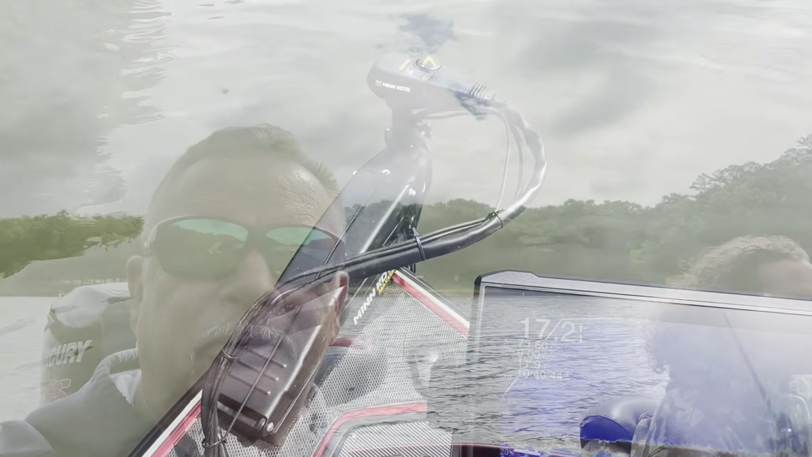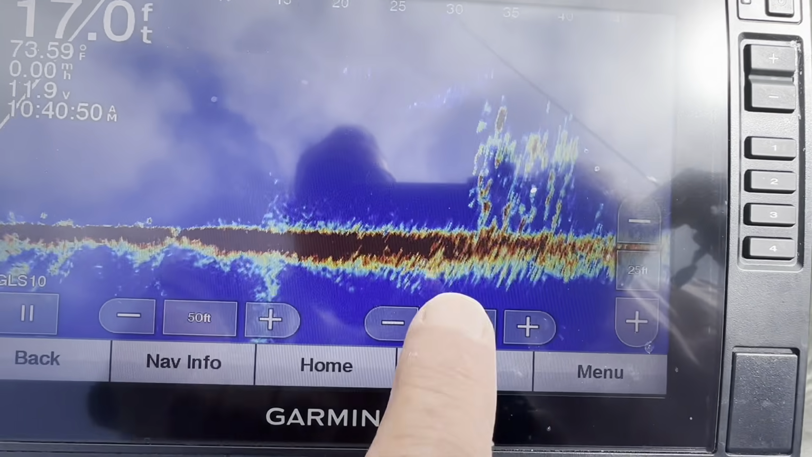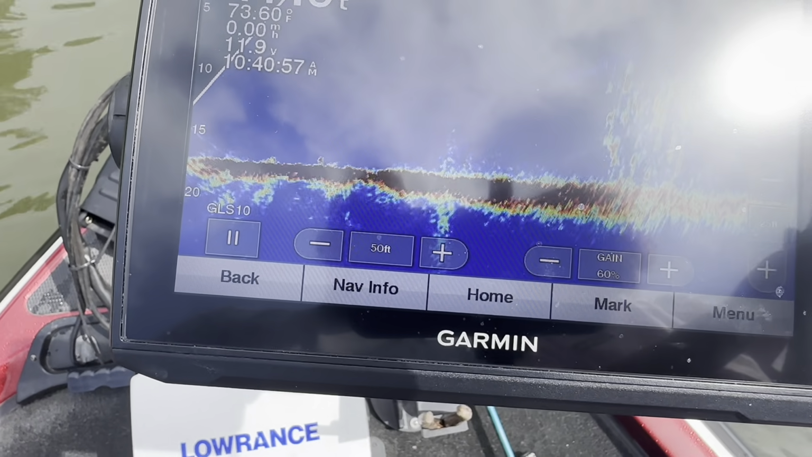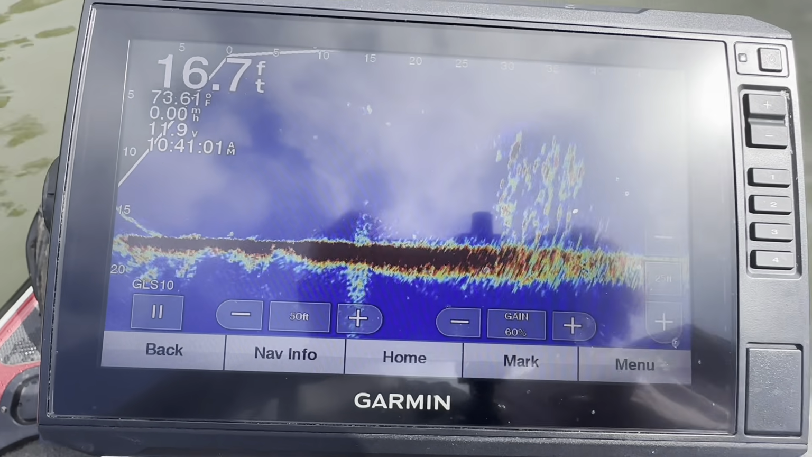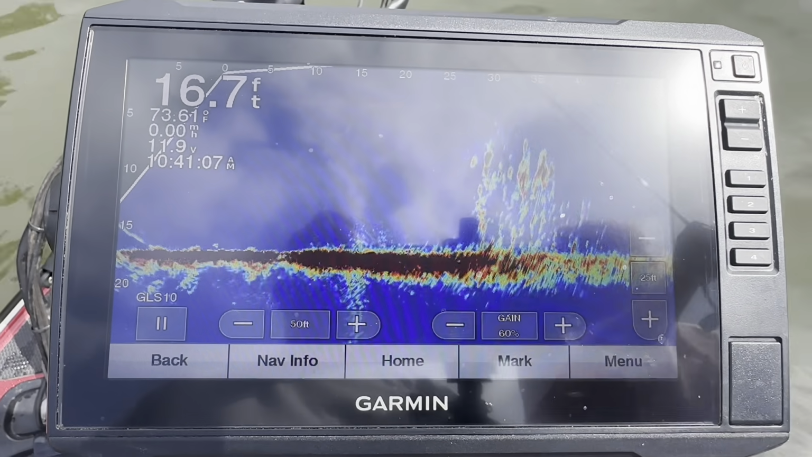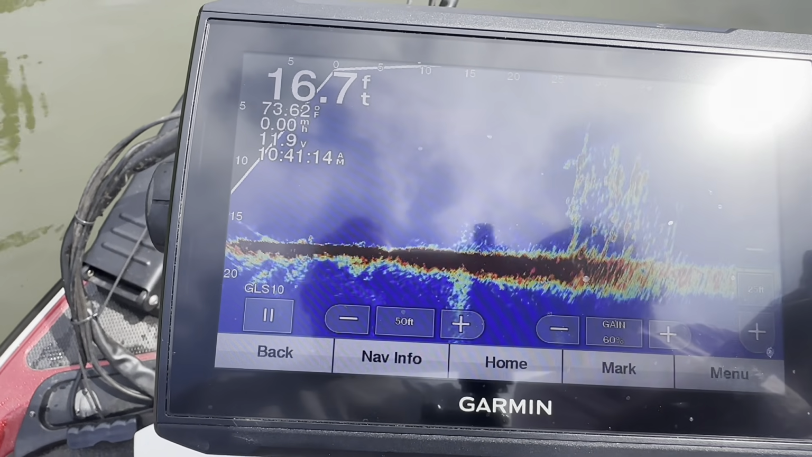Hang on, y'all. All right, y'all, we come across a brush pile here. You can see there's a big one laid right in the top of it, Brian, about 30 feet. Oh, he was short. Pretty pile, it's showing some fish in it. 35. There you go, a little bit better.